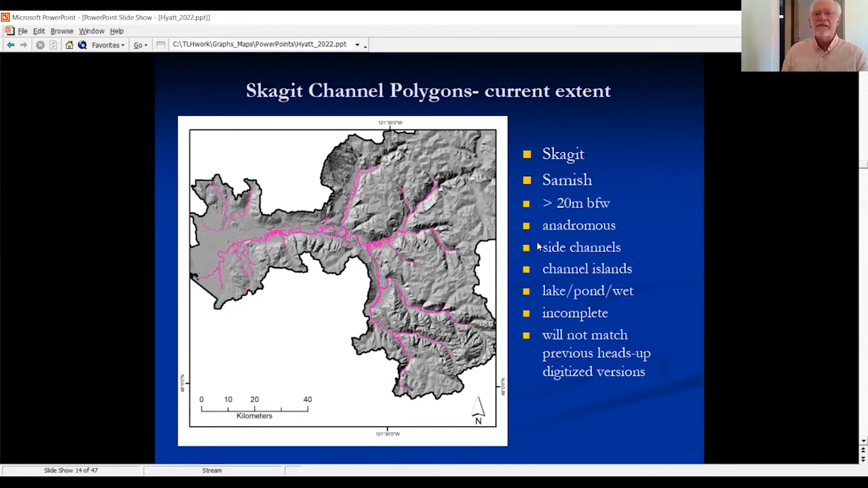What we have is the whole anadromous zone. It includes a lot of side channels. It separates out the channel islands. There's a separate layer for lakes, ponds, and wetlands that are connected to the anadromous reaches. It is so far incomplete, but it's coming along pretty well. It does not match up very well with the hand digitized from aerial photo stuff, but it does cover the smaller creeks a lot better.